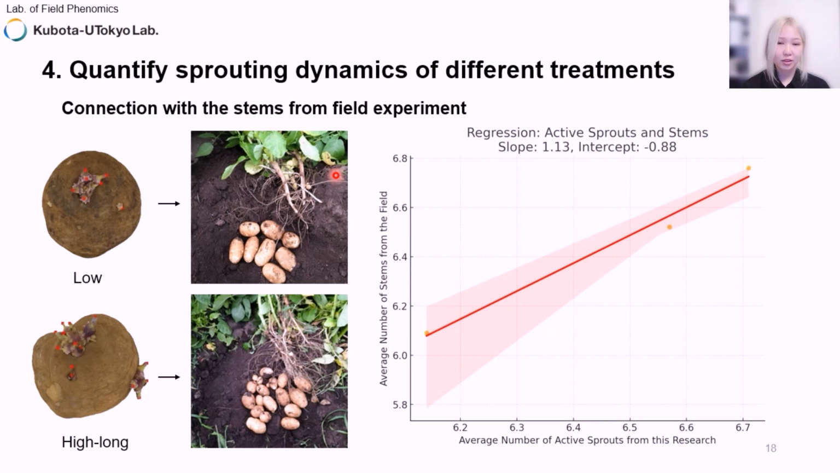Even more interestingly, we conducted a field experiment with these three groups of seed tubers set under the same treatment and counted the stems of plants. It is well known that lower stem density contributes to forming fewer larger tubers, and high stem density contributes to forming many small tubers.